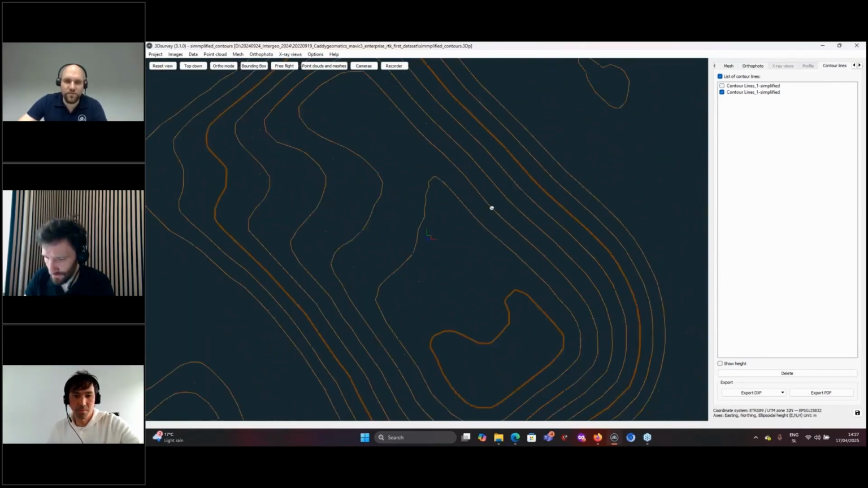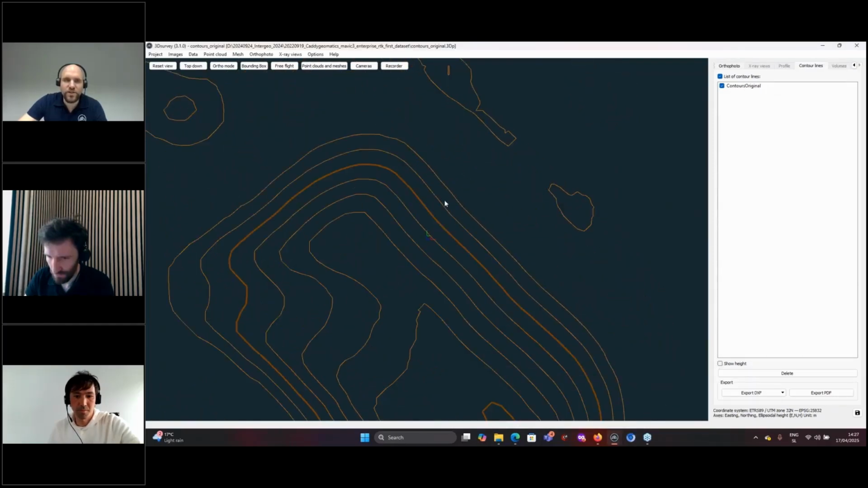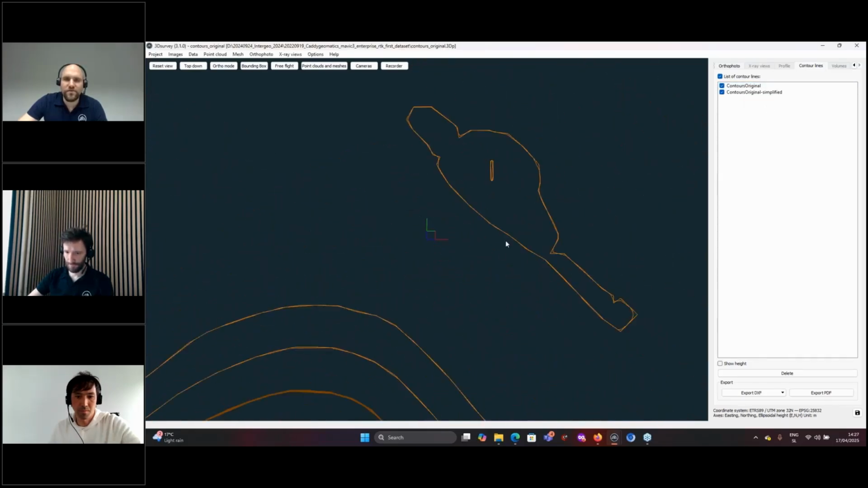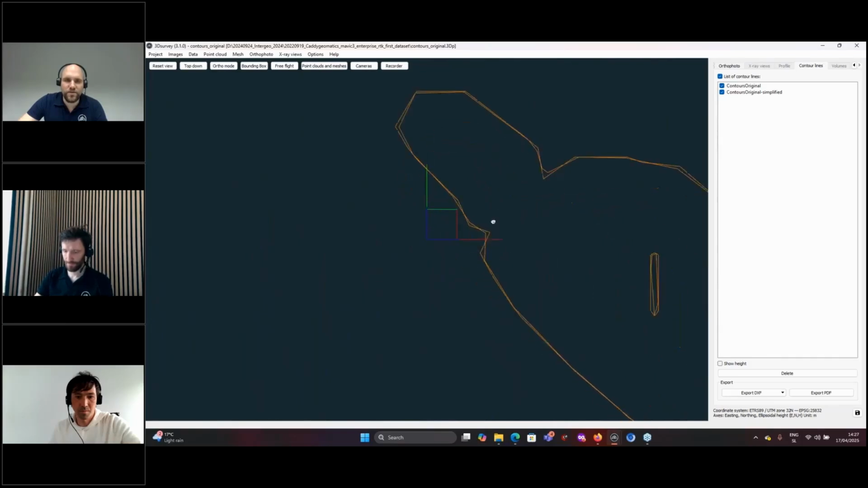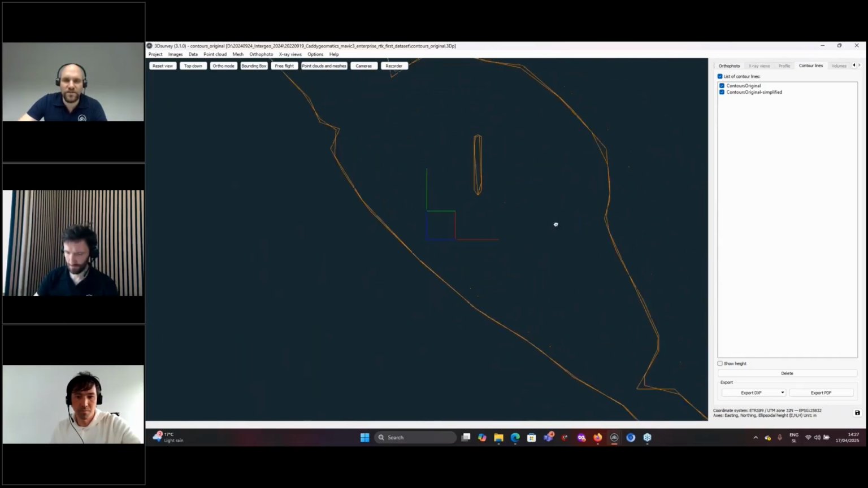So finally, if we switch back to the old ones, there is also an option to simply right-click on the contour lines and select Simplify. When we do that, a second set of contours will be created, and here we can also see what the difference between the two sets of the contours is.